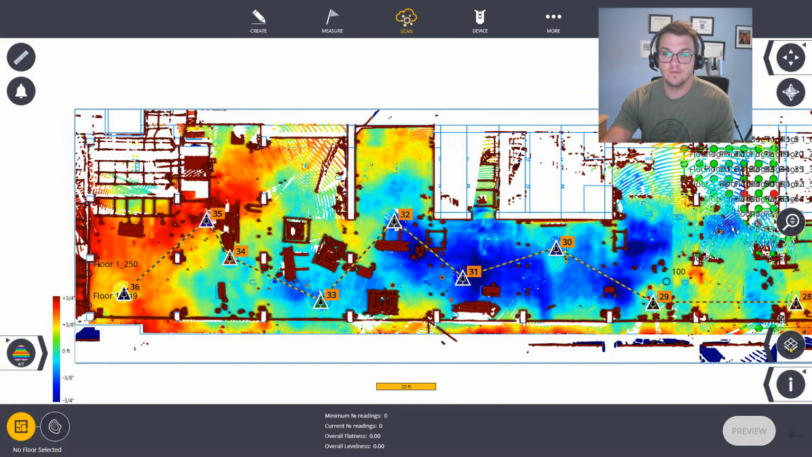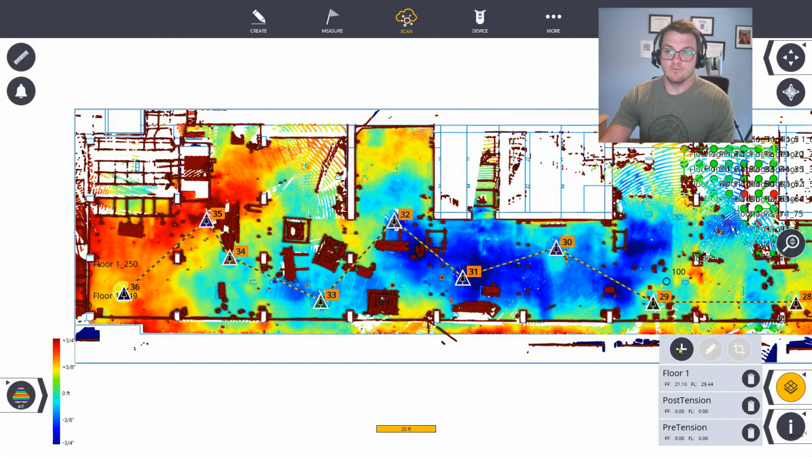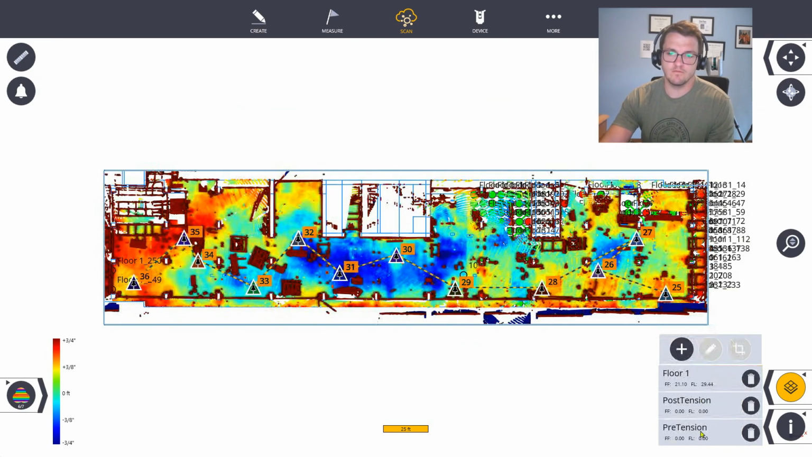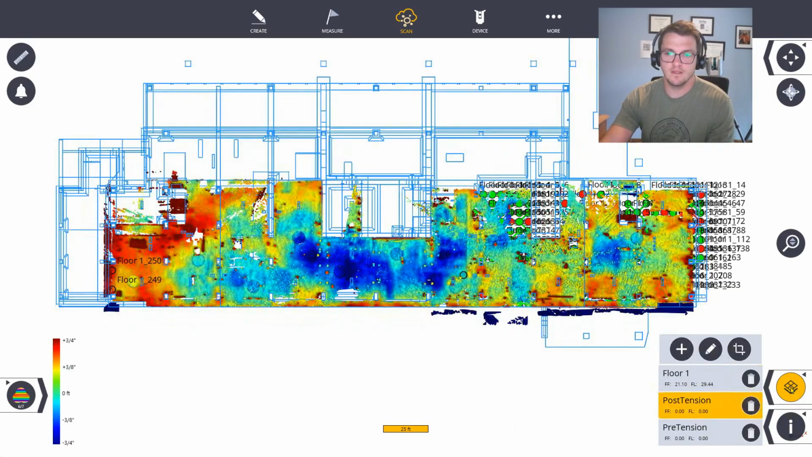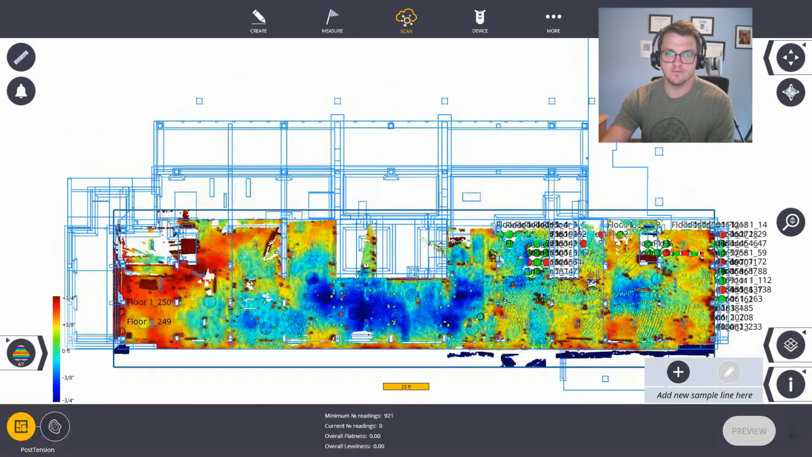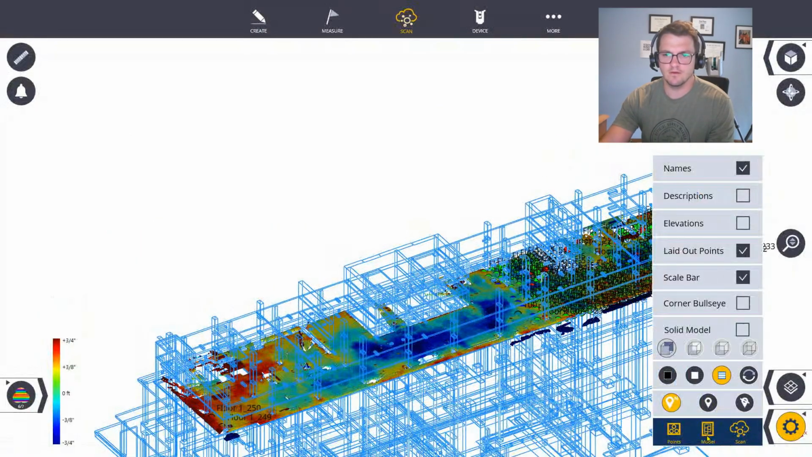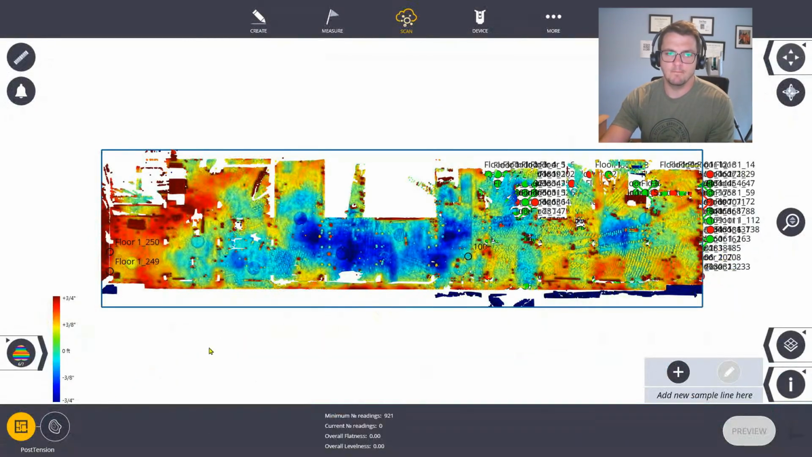So I can come in here and create a floor just by the area. It'll actually identify just the floor. I've done that, and I'm just going to refer back to it so I don't have to do it again. This will extract out everything that we see there. Let me turn off the rest of that model so we don't have to look at it. And I can run FFFL on this.